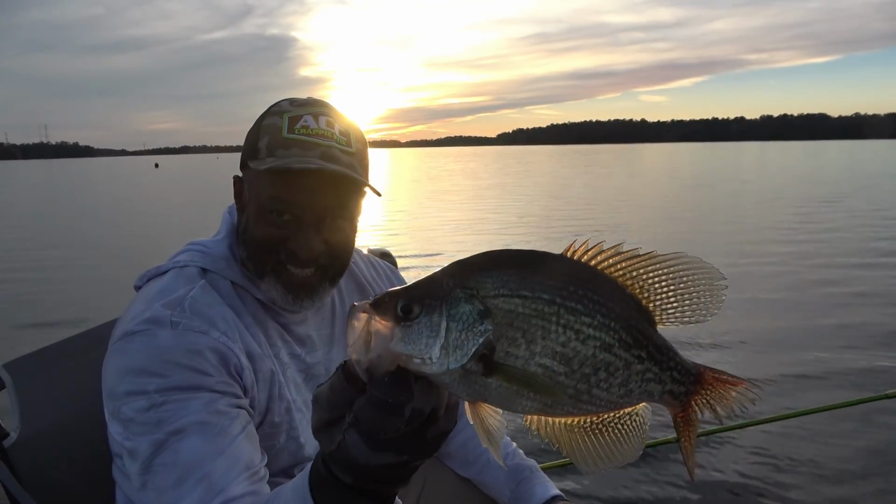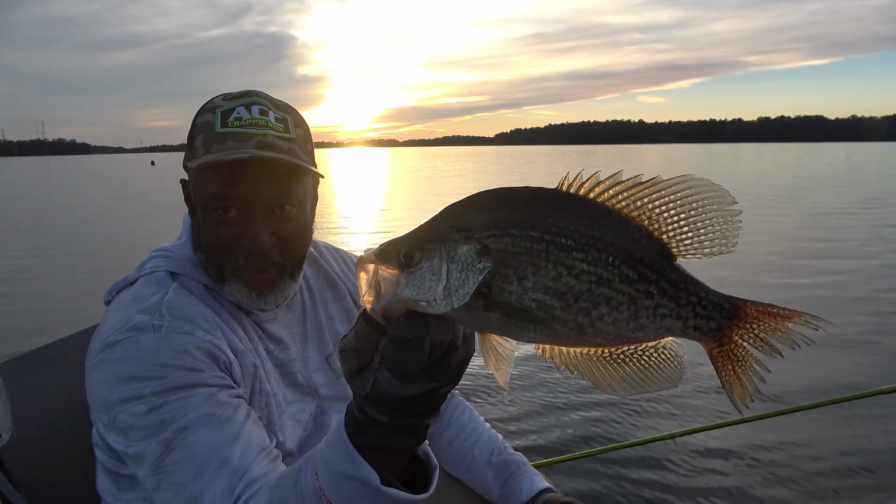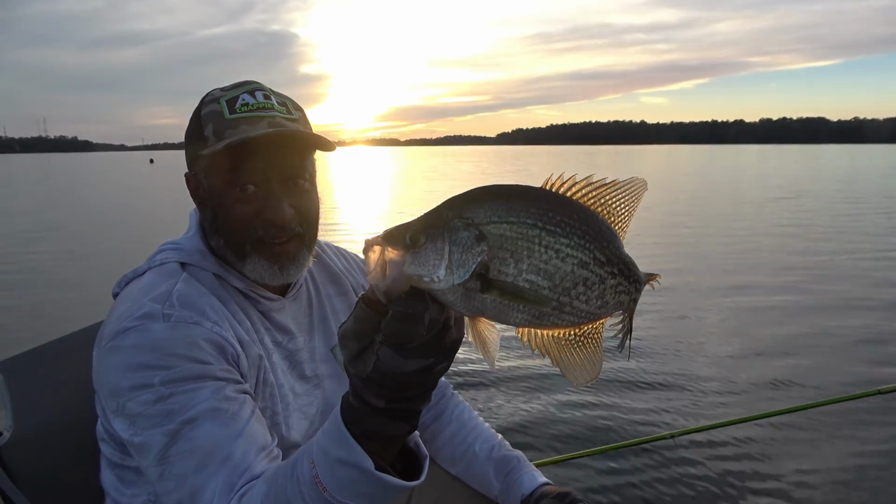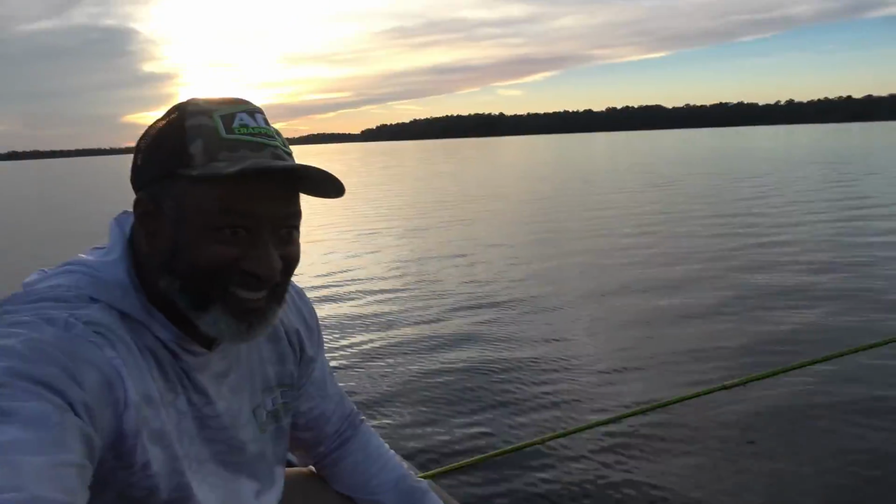Hogs, baby. Lake Talquin hogs. I got enough fish, guys. I'm throwing him back. Woohoo!